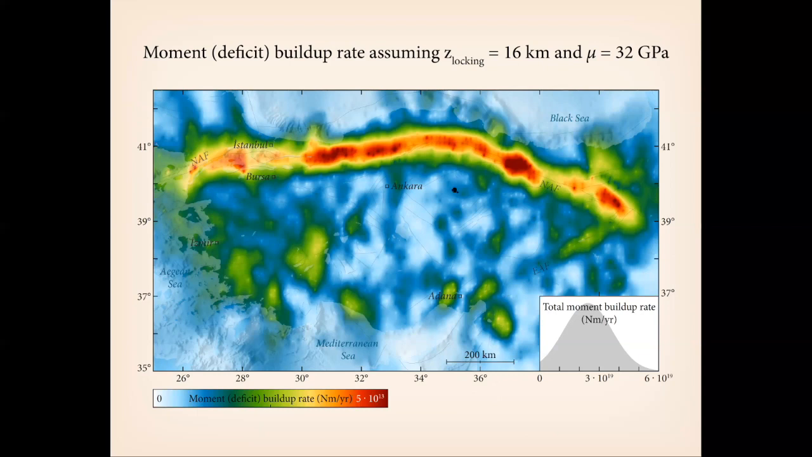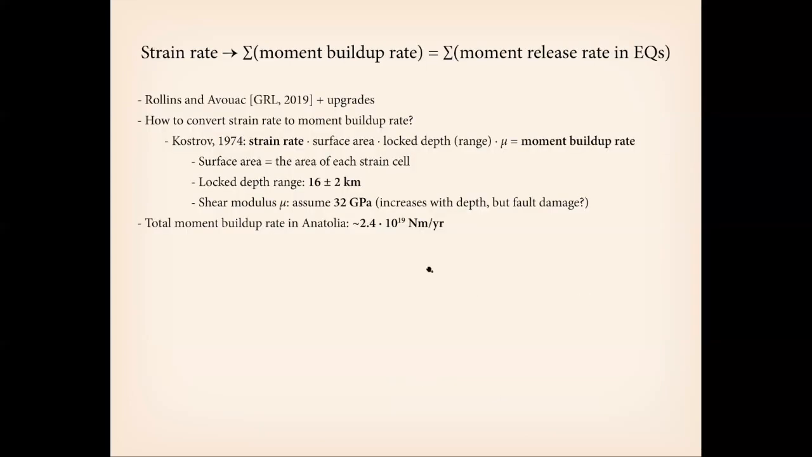And if you sum up all of these cells and the moment buildup rate in them, you will get the value at the peak of this PDF here down on the bottom right, which is the total rate at which seismic moment is accruing in this region around Anatolia per year, or per unit time. And that's the quantity we're going to be using compared to earthquakes going forward. And that total rate is 2.5 times 10 to the 19th newton meters per year.